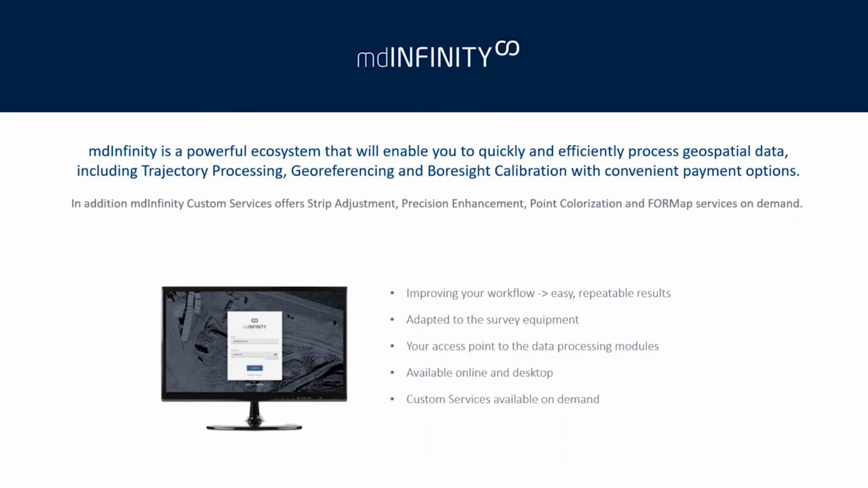Great. As Matt talked, we wanted to also, and Matt started to talk a little bit about our MD Infinity data processing options. That's what these next couple of slides are going to reference. MD Infinity is a powerful processing tool that can help you quickly and efficiently process your geospatial data from your Microdrones mapping equipment.